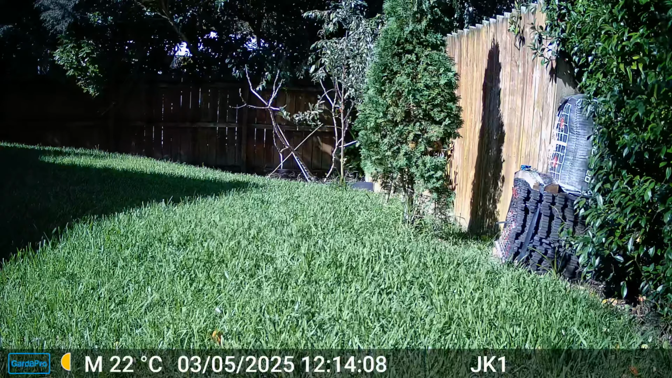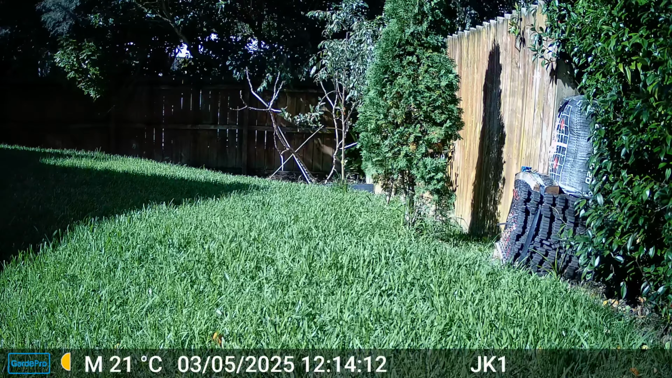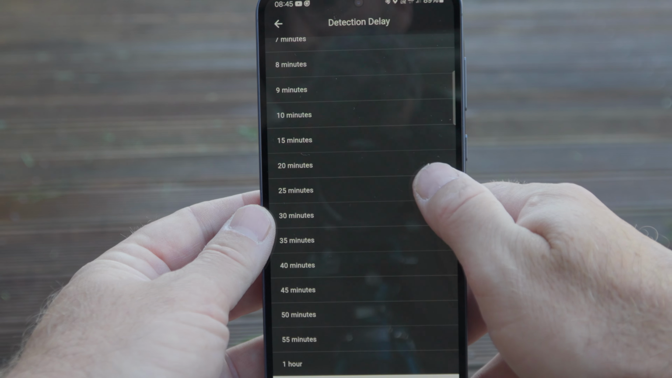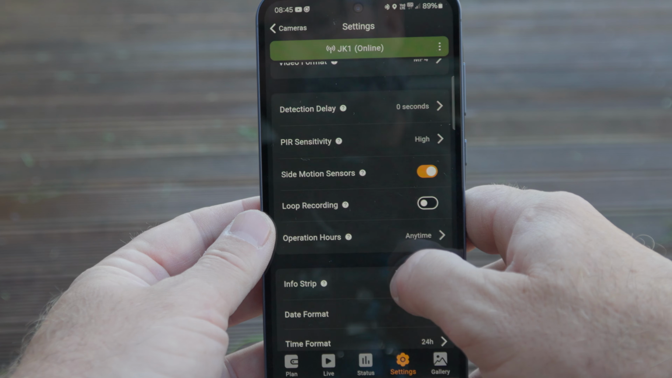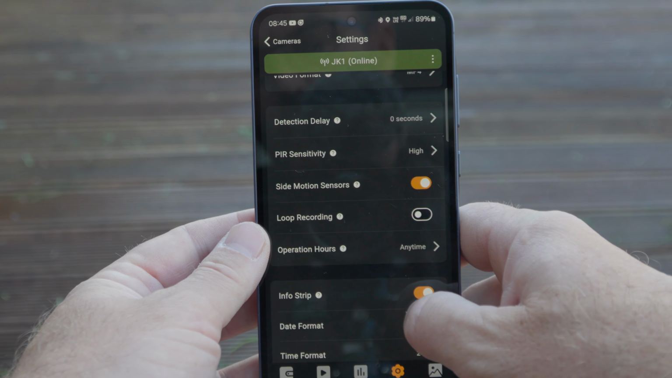I did not have many issues with false triggers except on one extremely windy day where the camera had a lot of vegetation in frame. The great thing about being able to change the settings remotely is that you can change the various sensitivity settings in this situation, avoiding filling up your SD card with useless photos or videos. While you can't turn the camera off, you can simply set the operating hours to avoid the period of bad weather and change it back once it has passed.